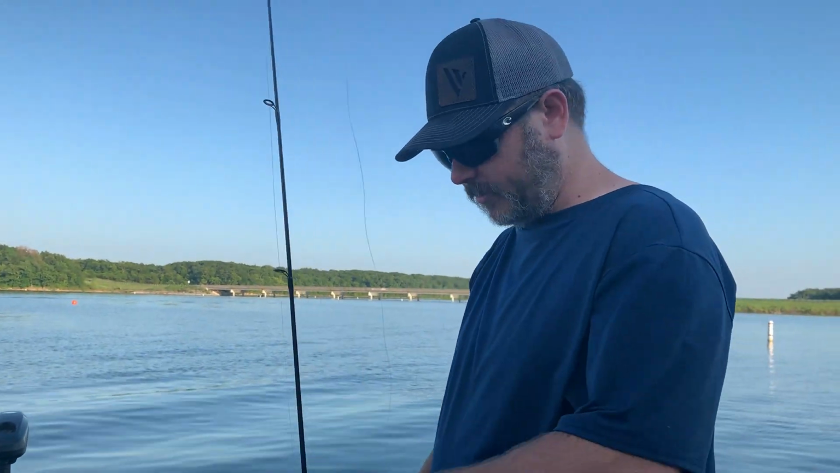Early this year, they were super skinny, and they're still a little skinny, but they're gaining weight. I want to throw those skinny ones back, let them healthy up, and we'll eat them for dinner some other night.